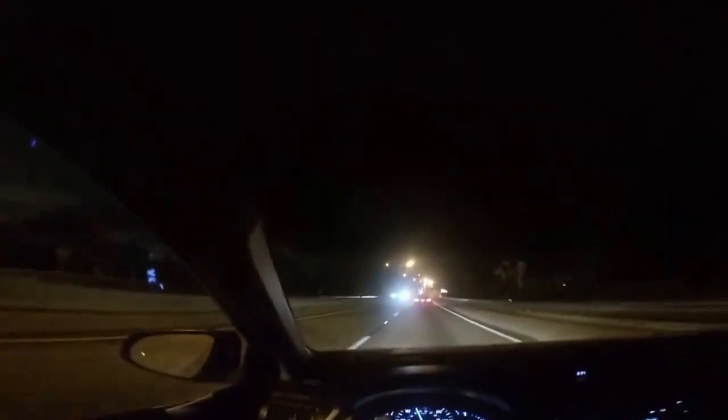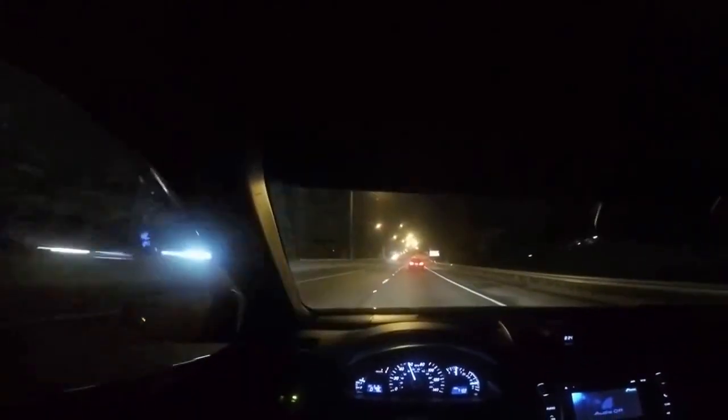Good for cruising. Going more or less the speed limit. 55 miles an hour. That's roughly what we're doing.